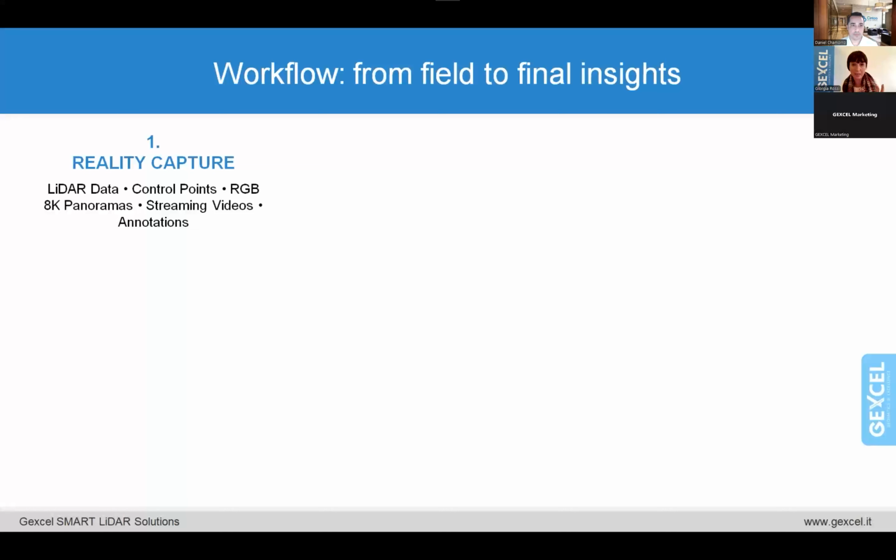pictures in 8K by single shot or in continuous streaming. So we acquire a movie in 4K. And we use these 8K pictures or the 4K streaming to colorize the point cloud, but also to create the virtual tour, so then later to enter inside the digital twin worlds. We can also take annotations. So while you are scanning, you can populate your survey with some annotations, for example for sensitive areas, or if you want to create a sort of easy and real-time database, you can do that.